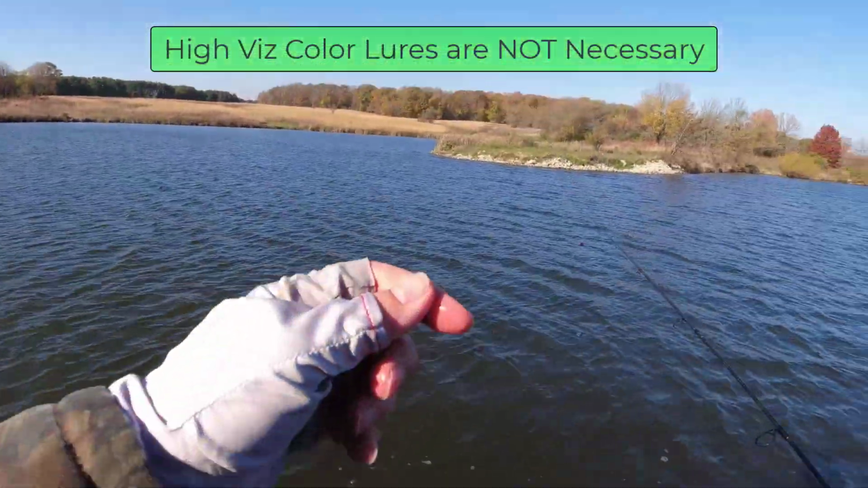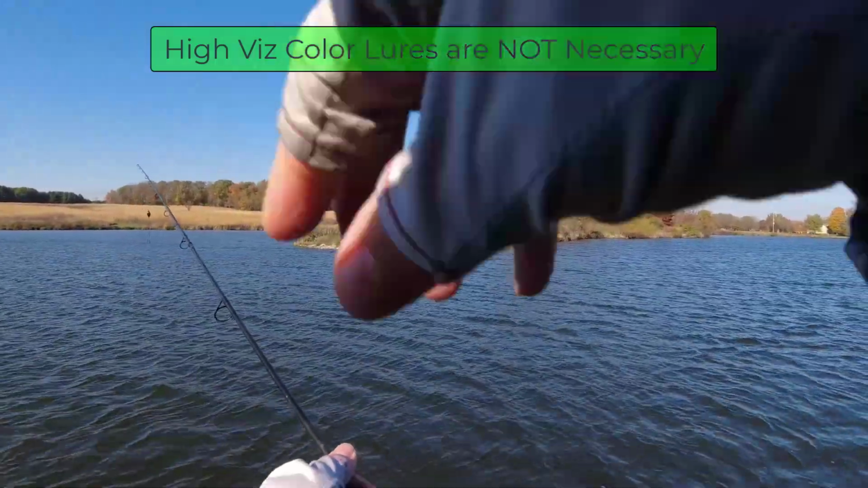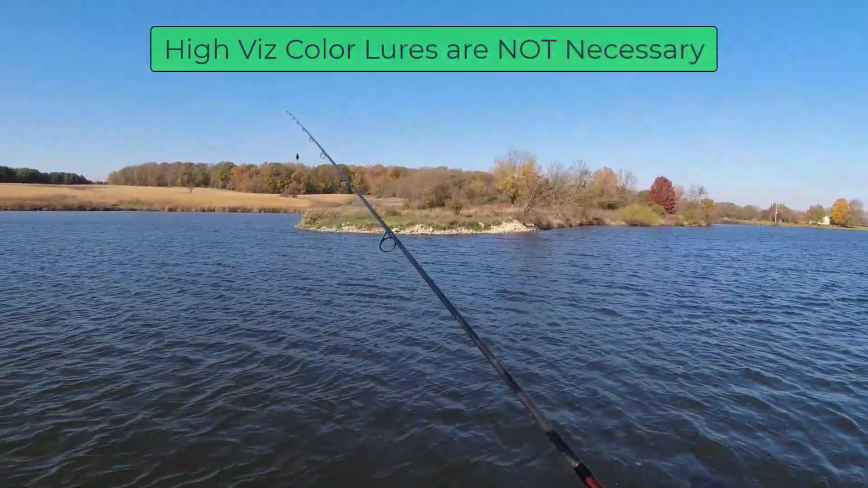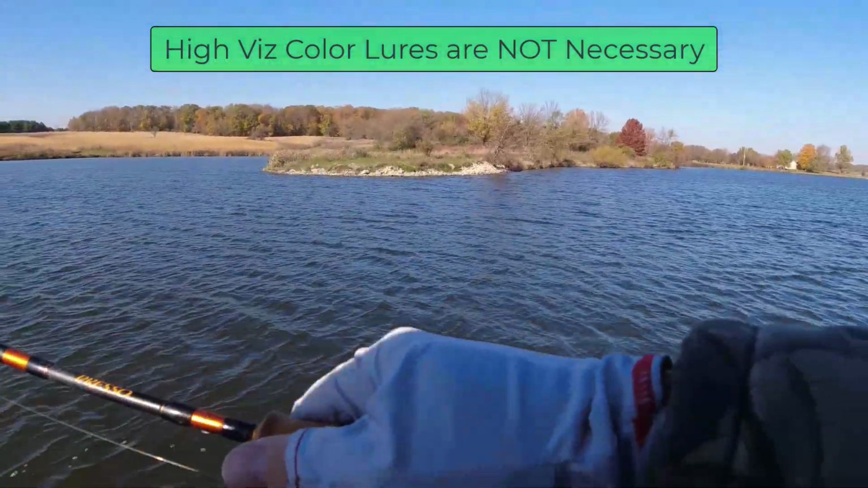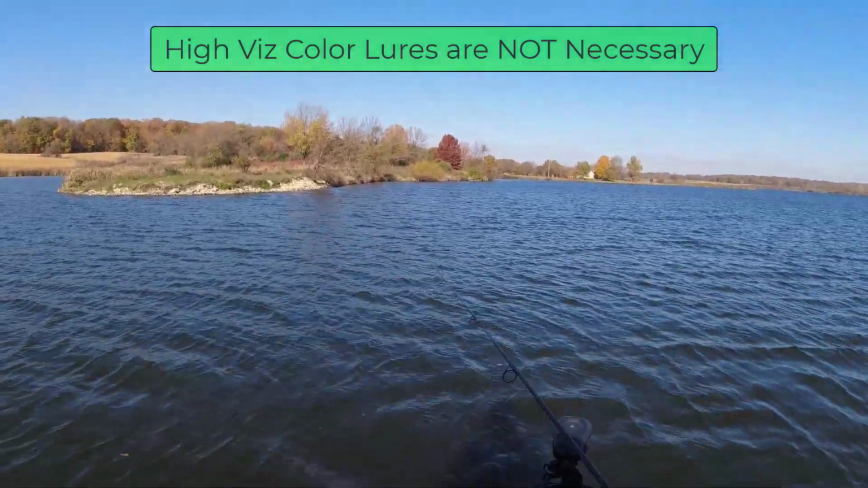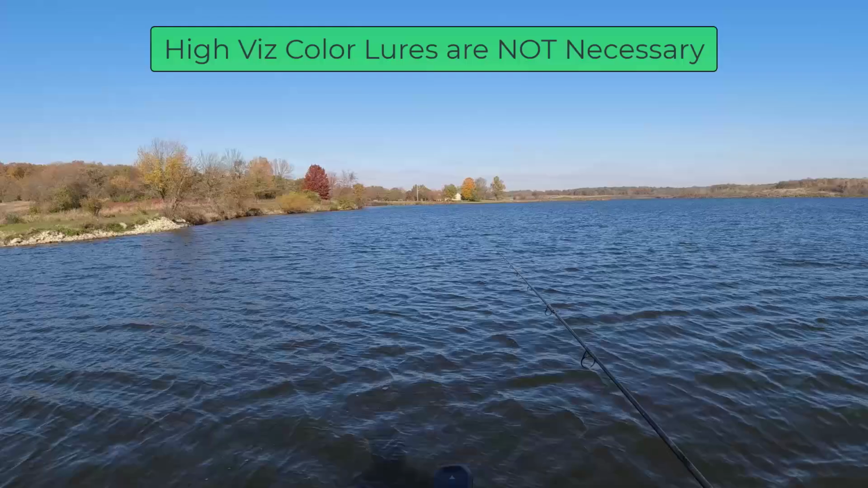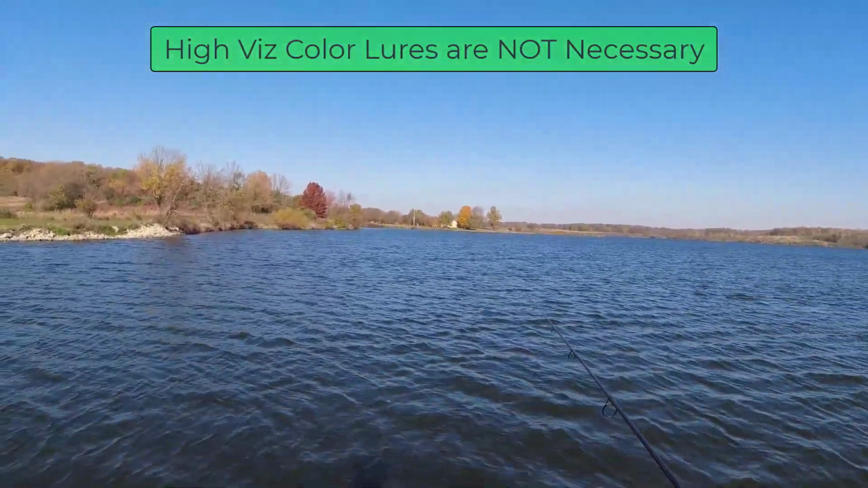But when I recognized this fact in my head that the fish can see everything, even in what appears to be dingy water, they can see a natural color lure from 5 feet and they come to check it out, I stopped buying high vis colors.